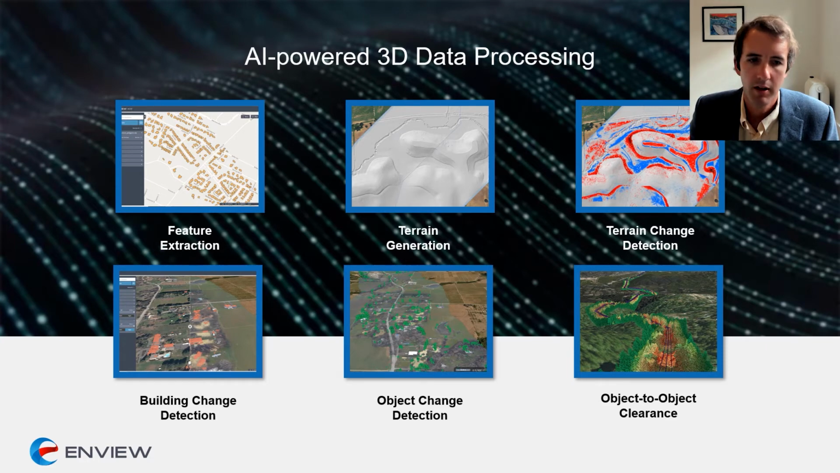Okay, so in addition to the features I've just shown you, the system's also capable of generating terrain. We can extract features, so for example the buildings, we can pull those out, export them into Esri shape files as an example. We can also compute terrain change detection, so looking at 2 co-registered data sets, computing the delta between the two, and producing red is lost, blue is new analysis.